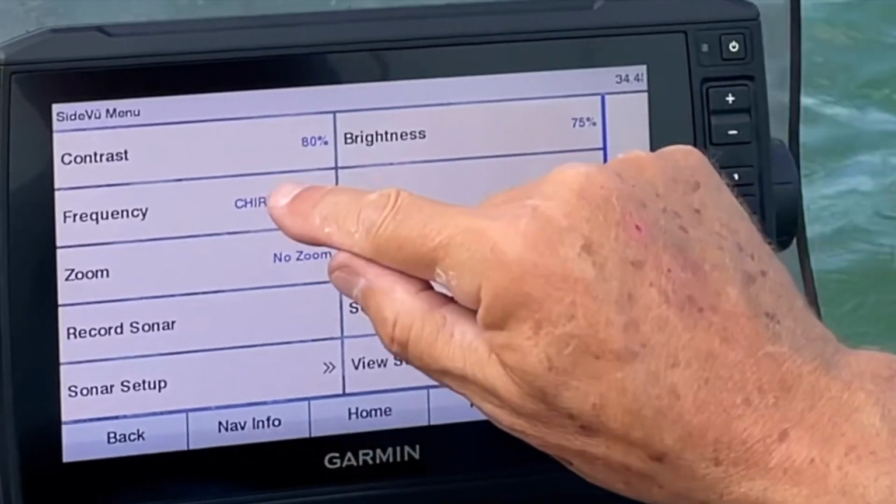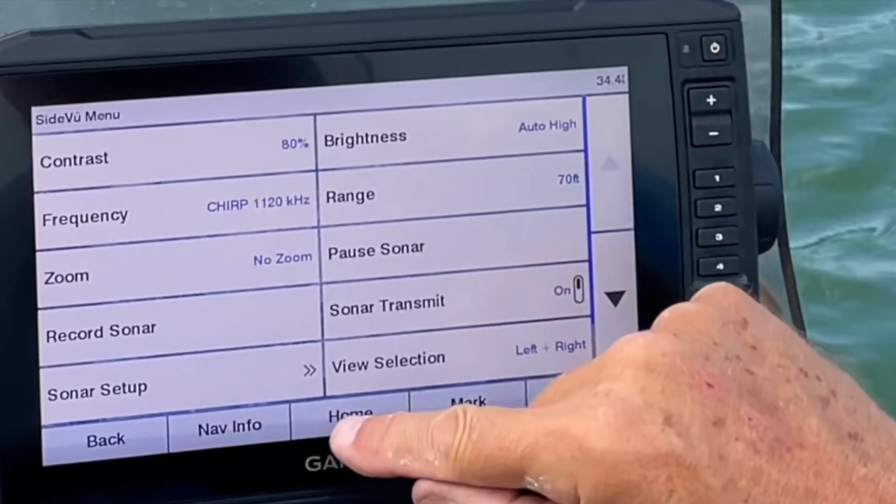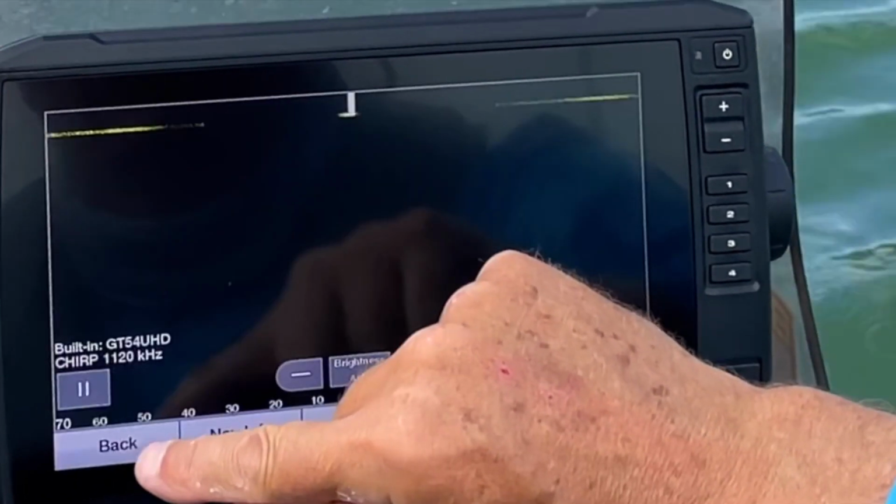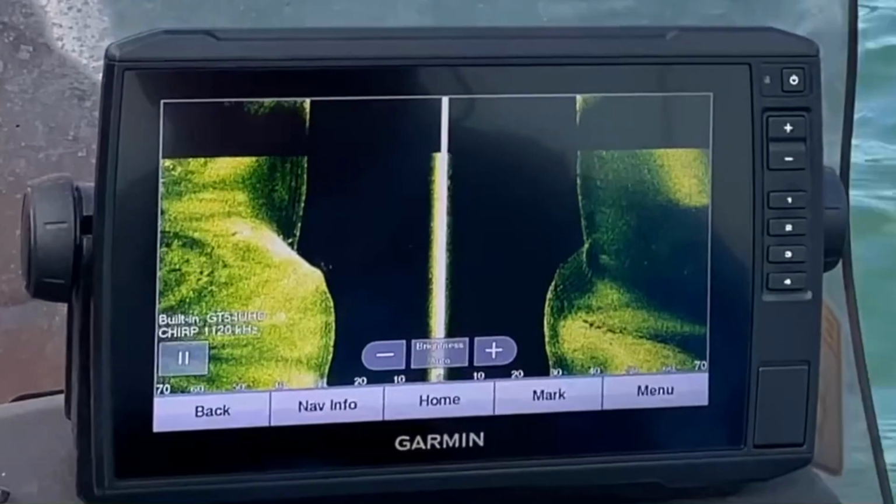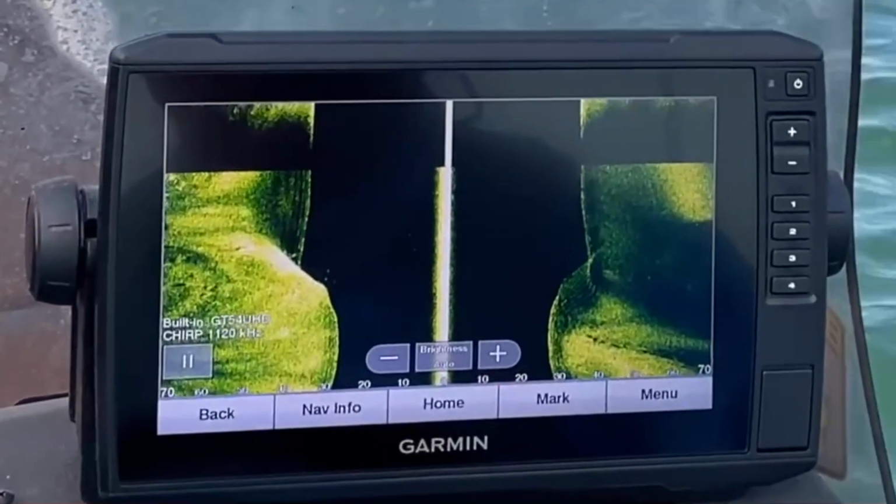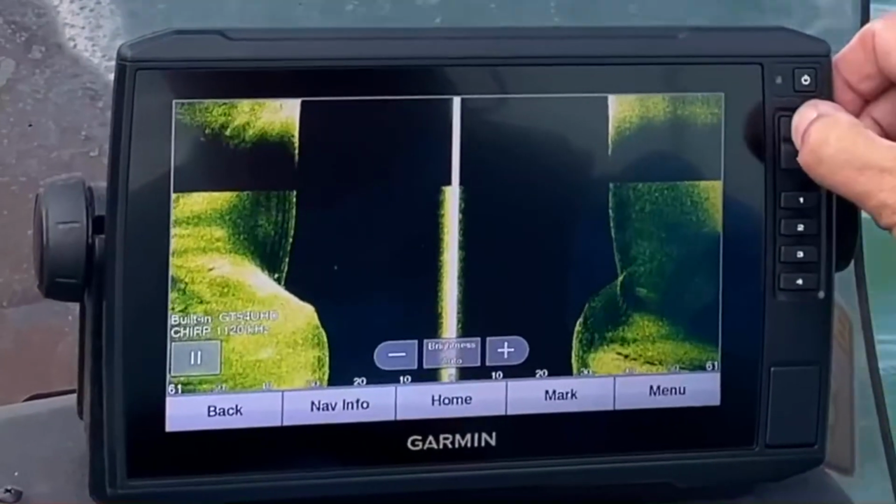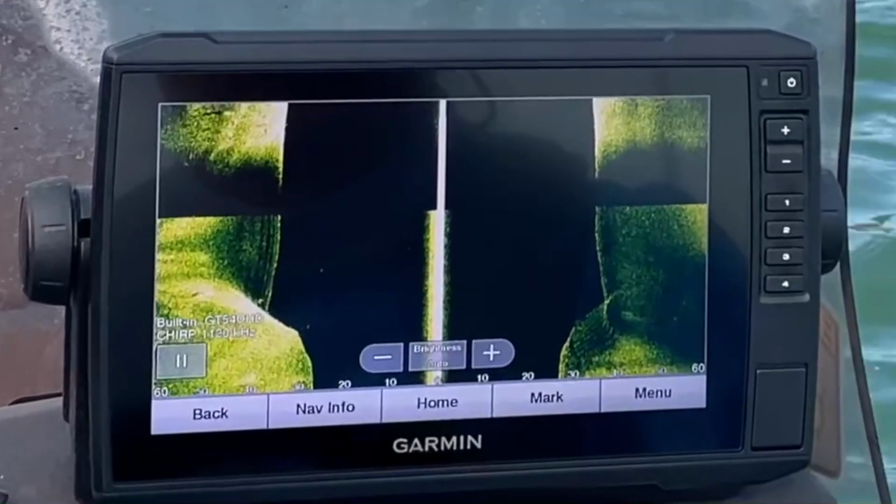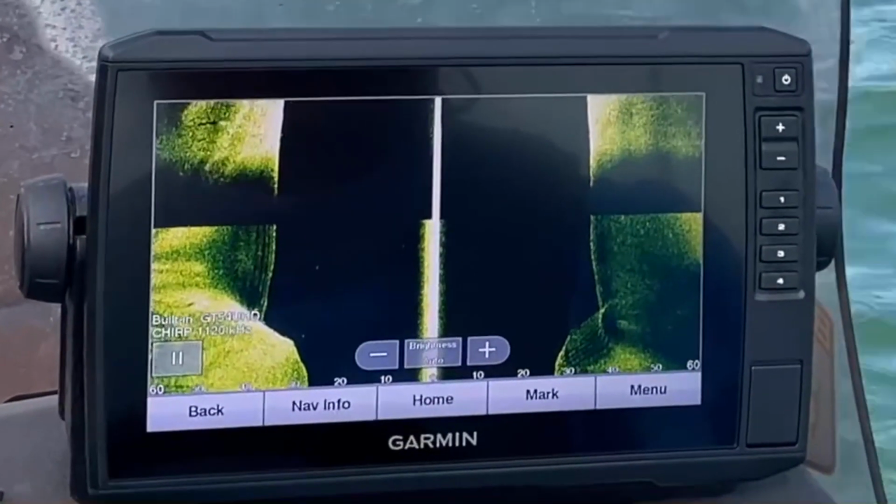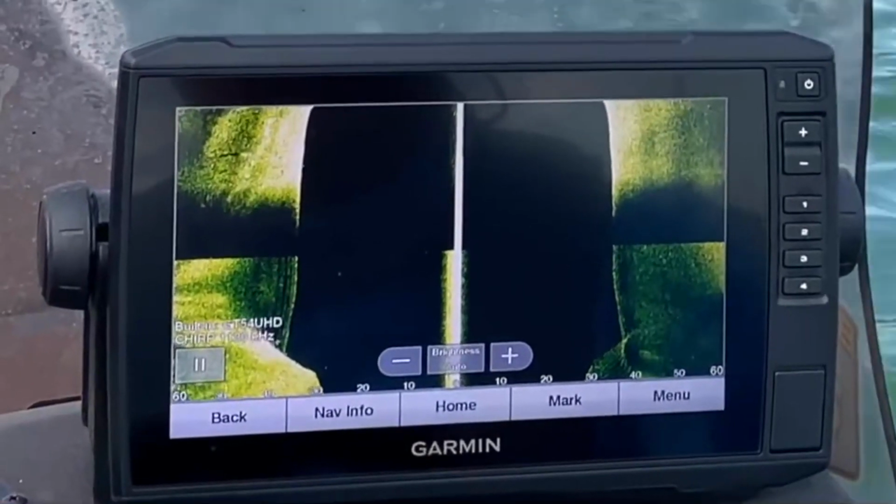Go to the menu, frequency, and you can select 1120 or 455 depending on your transducer. And as you can see, this video is shot using a GT54 transducer. So with a GT54 transducer, the 1120 really doesn't reach out very far. It works better if you're in shallower water and you're not going over about 60 or 70 feet.